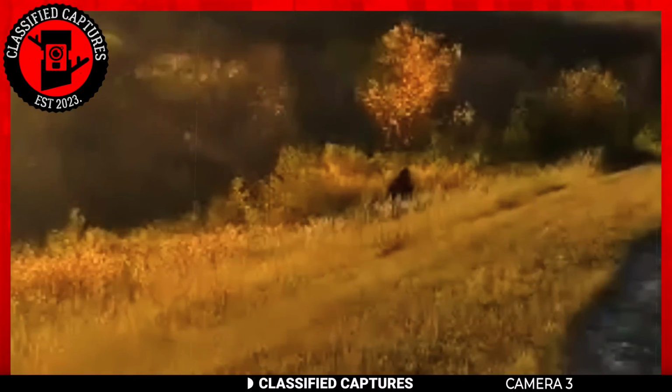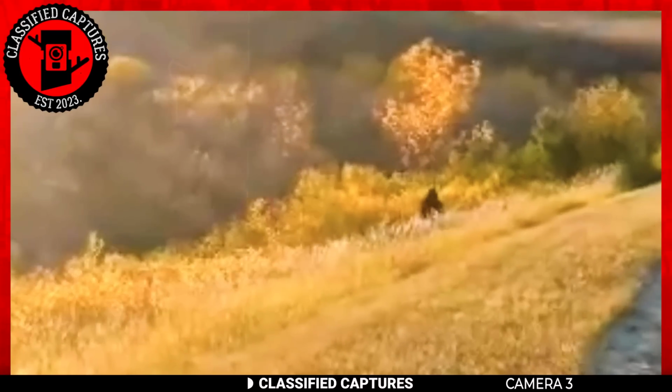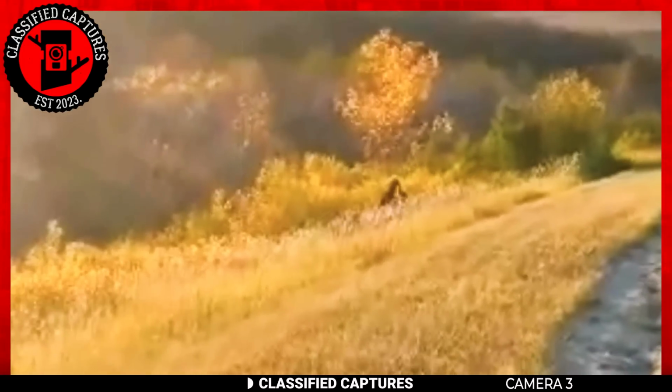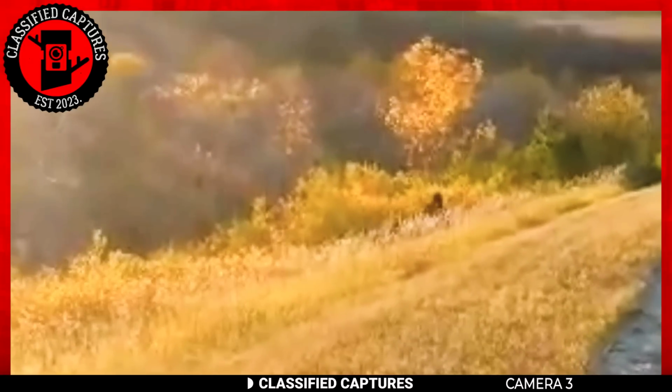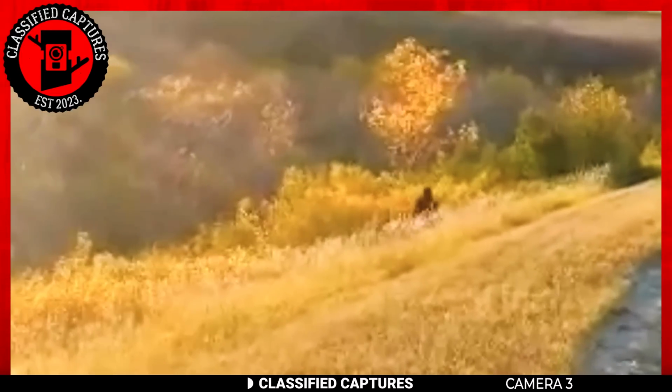If it were an ape, it would likely appear much smaller or perhaps not even visible from such a distance. The fact that we can see this creature from afar suggests its immense size. Now, could it potentially be a gorilla or even a bear? It's difficult to say definitively.